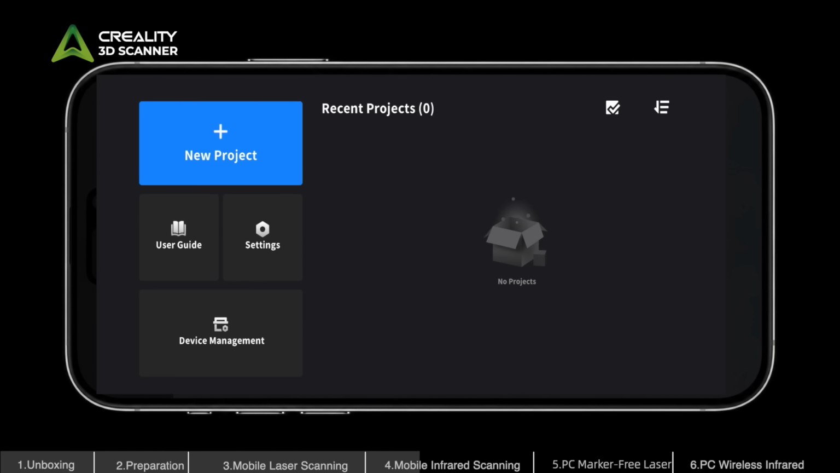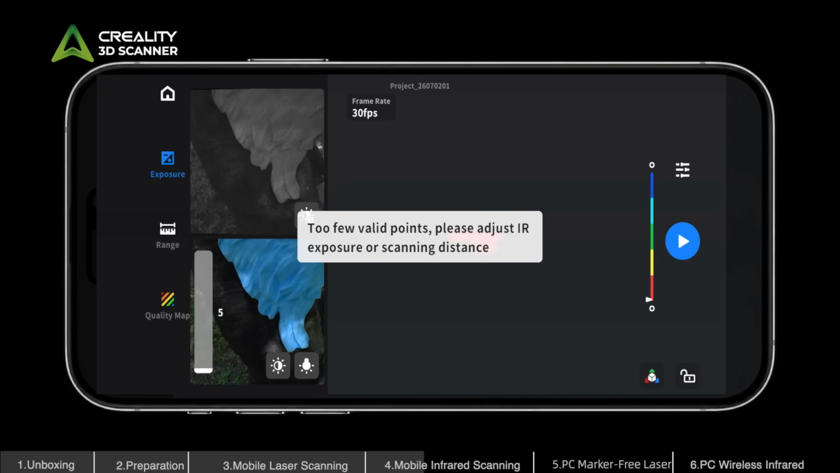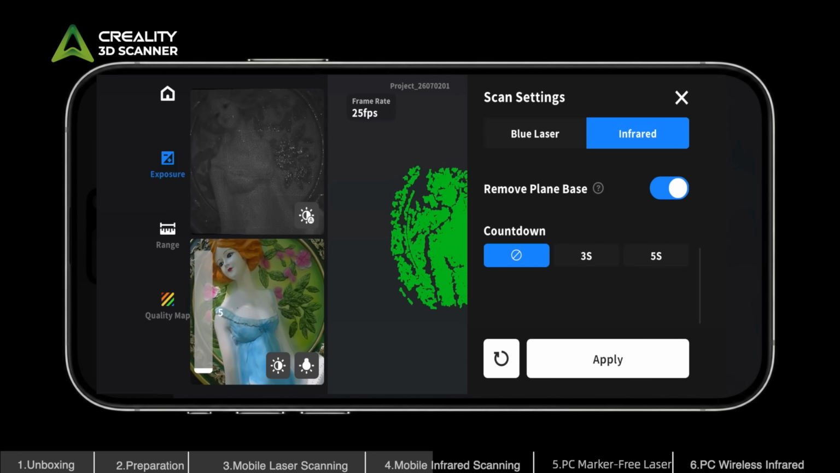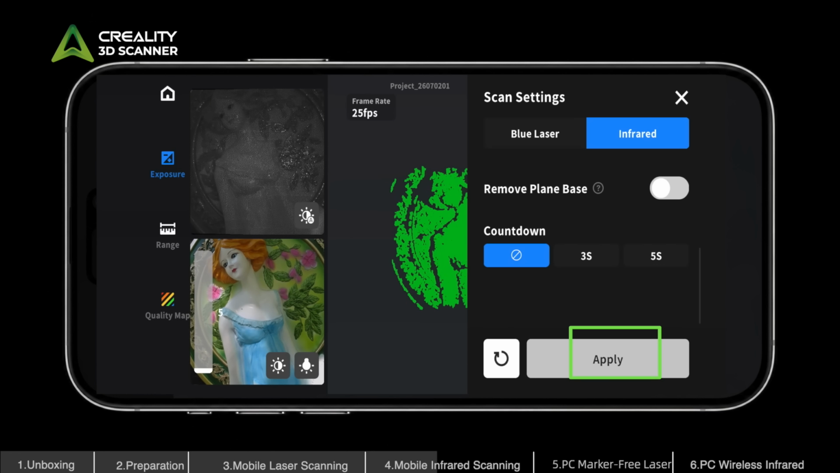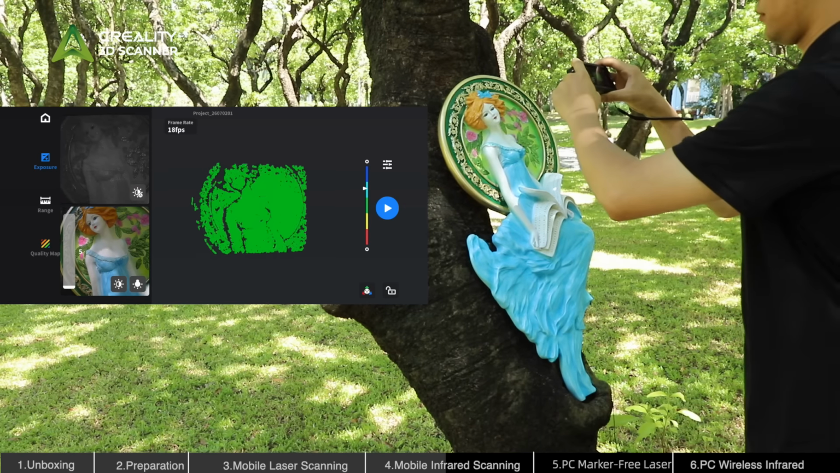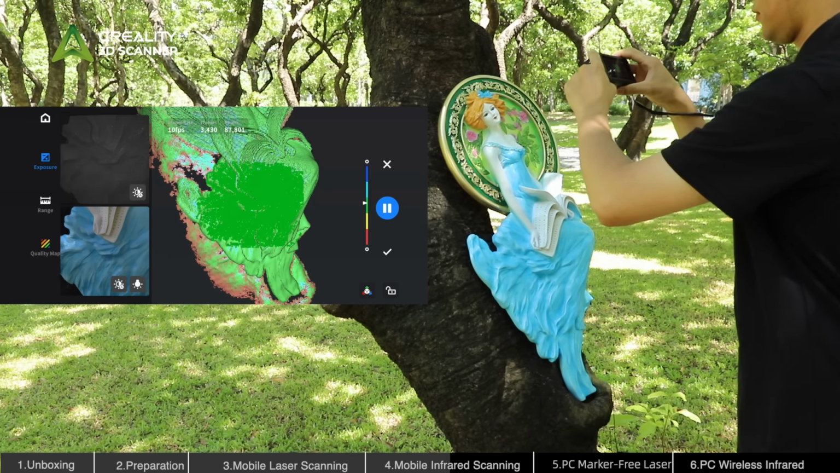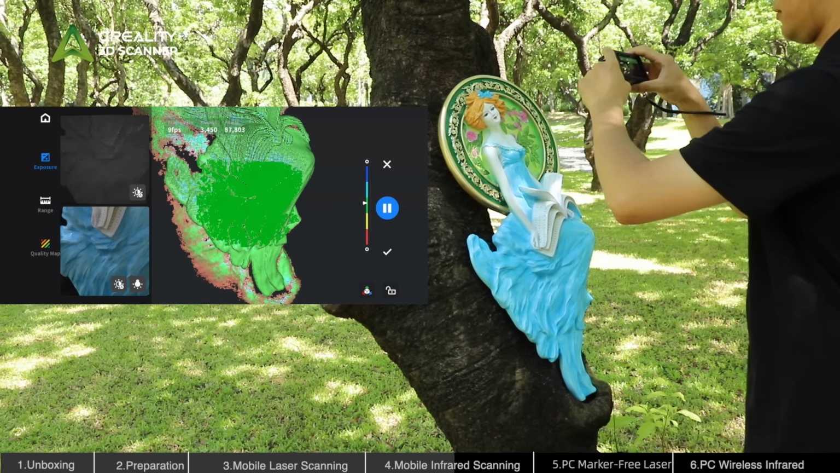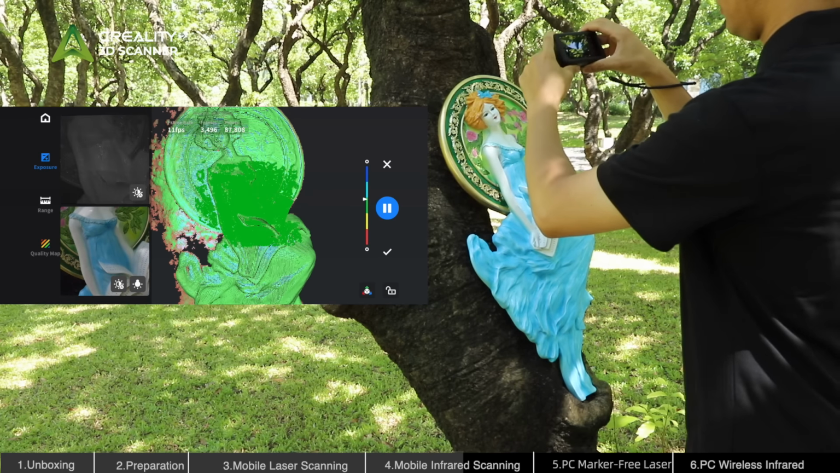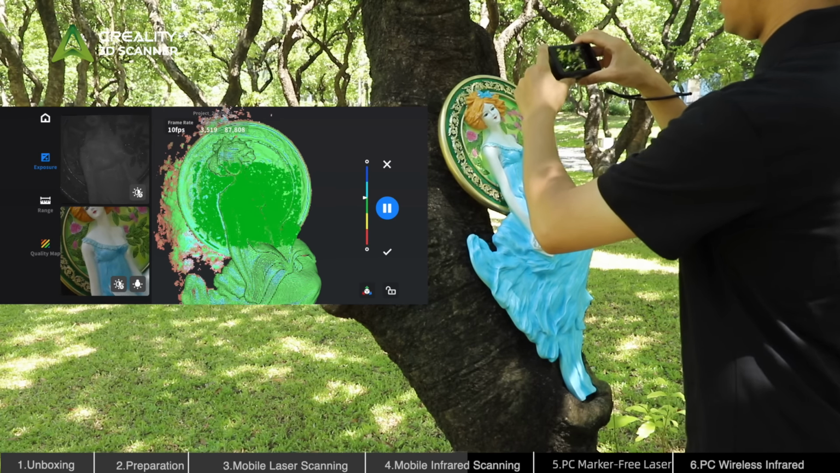First, create a new project, then select Infrared, Normal, Medium, Texture mode to start scanning. Tap Start to begin scanning. Move the scanner around the object to capture the complete surface. When the scanned area turns green, it indicates good scan quality. Tap Complete to finish scanning and enter the post-processing page.